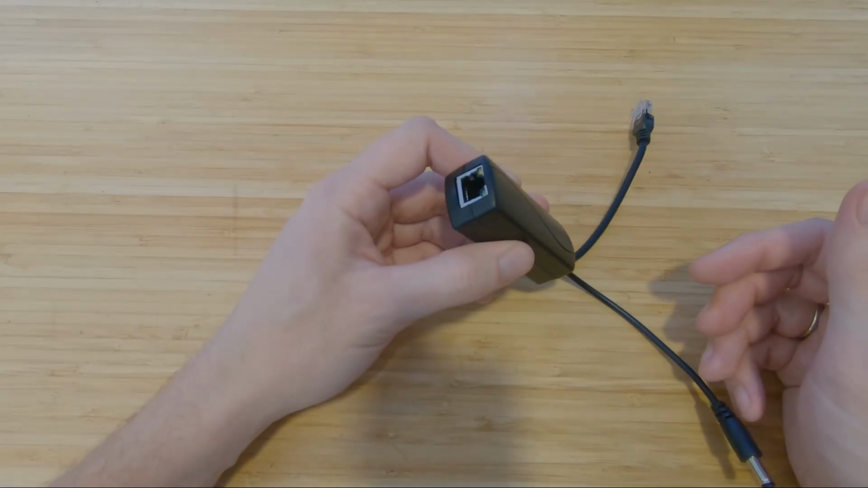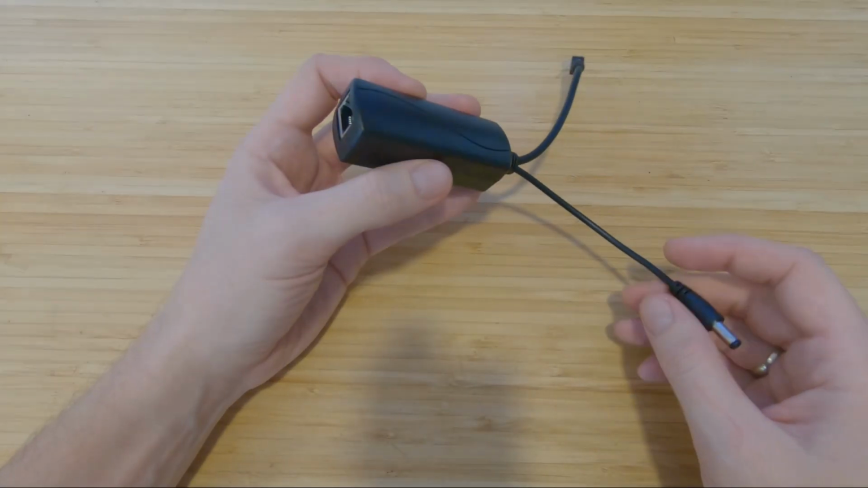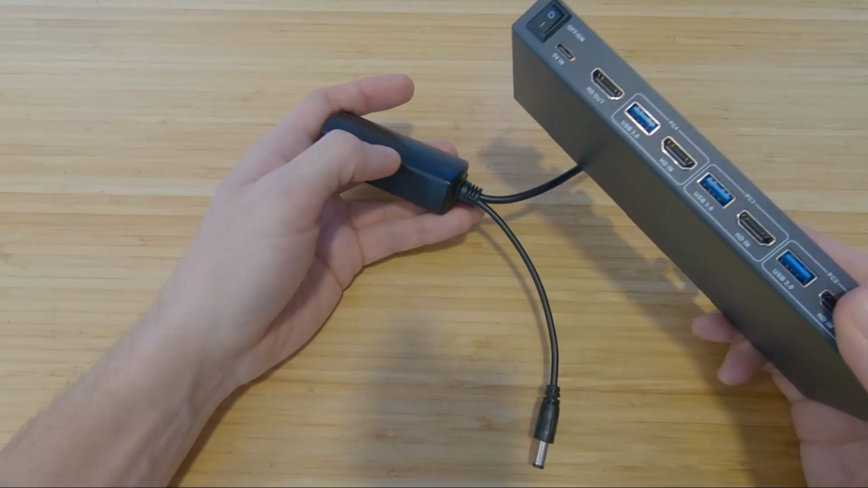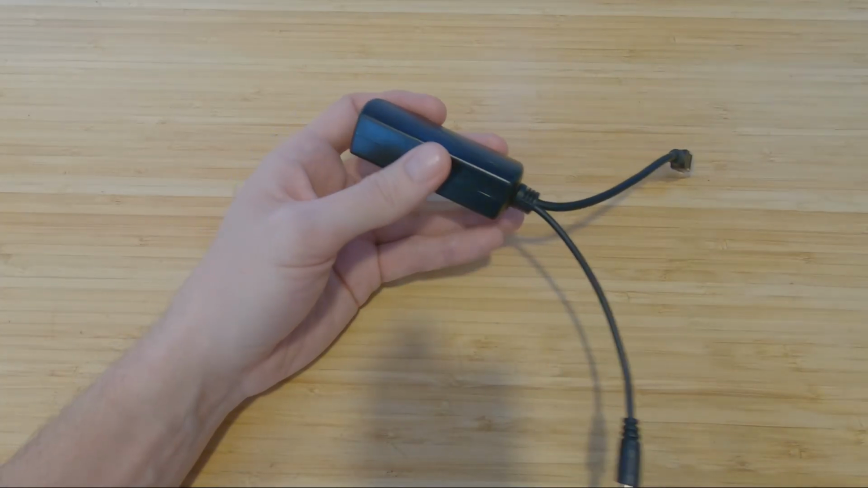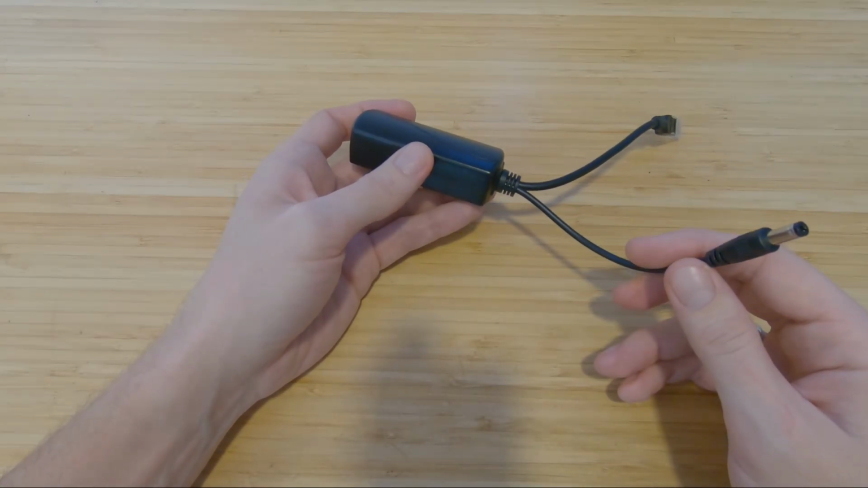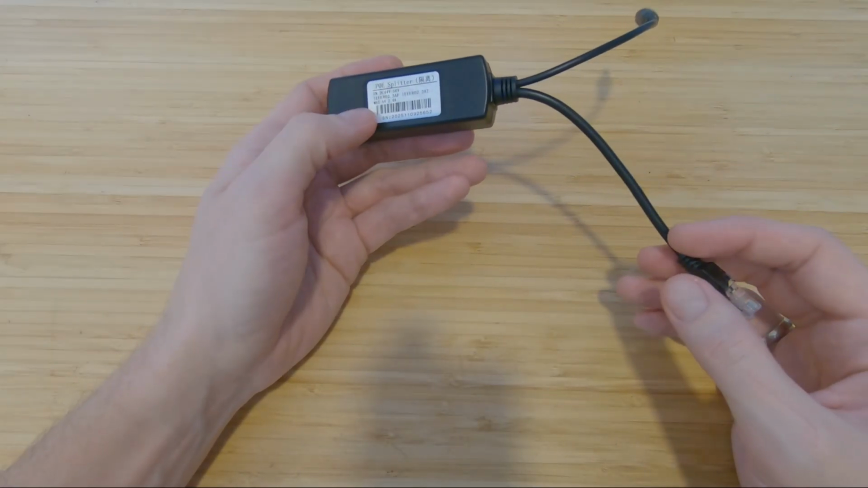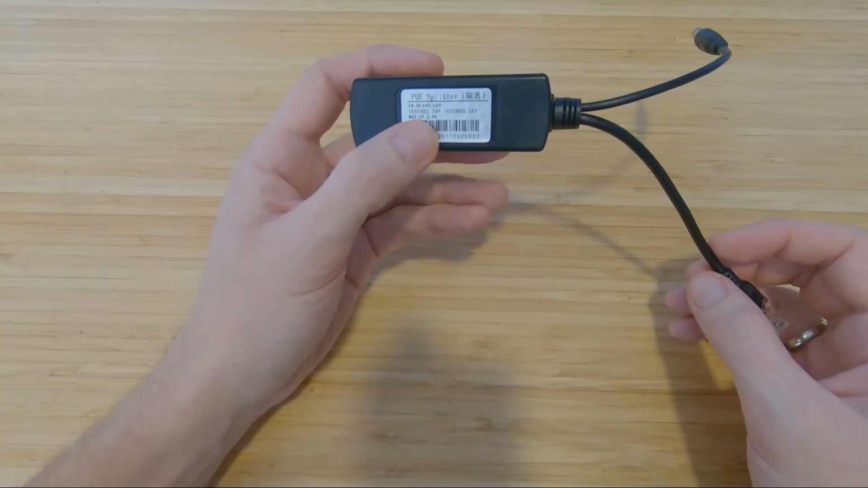This is a PoE splitter with 5-volt output on this model. I have a project with multiple KVMs to make it smart and whatnot. So I wanted to test the limitations of this PoE splitter. It's 100 megabits, I don't need more, and it's 5 volt and 2.5 amps.